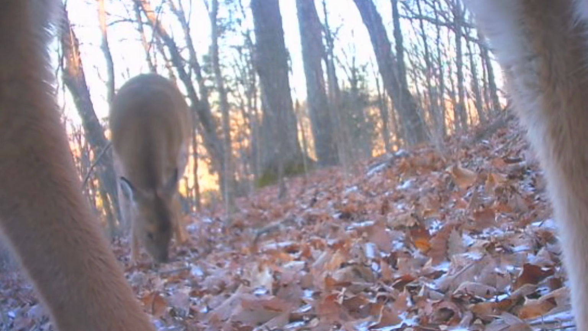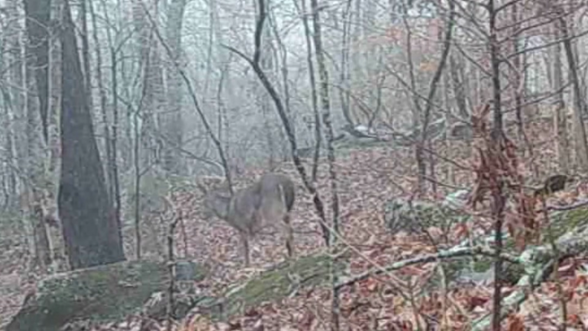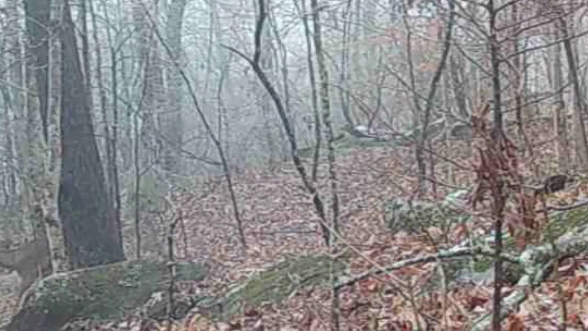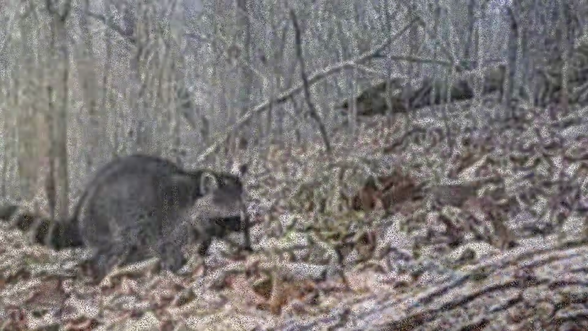And the old buck, on a cold morning, working his way down the ridge, there's still a few of them around. And the deer herd, they moving around just fine here during the rain. And there's a coon out during the daytime.